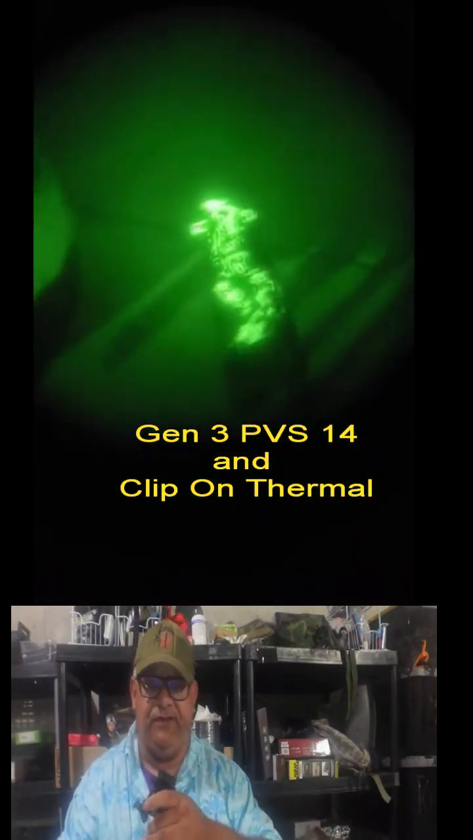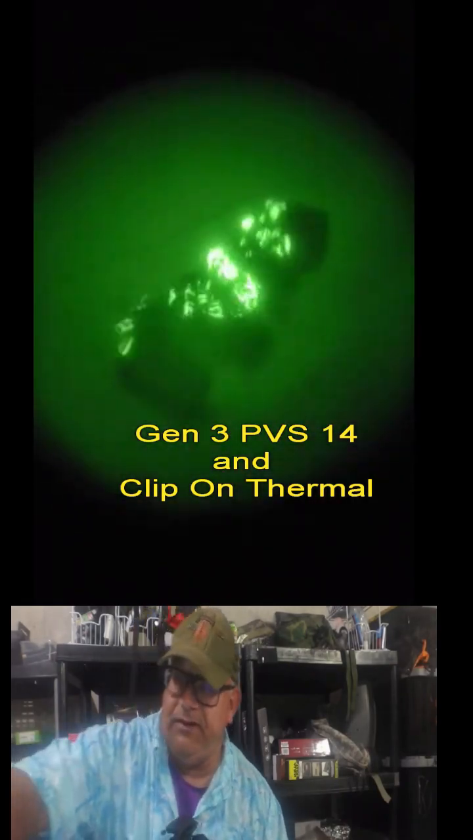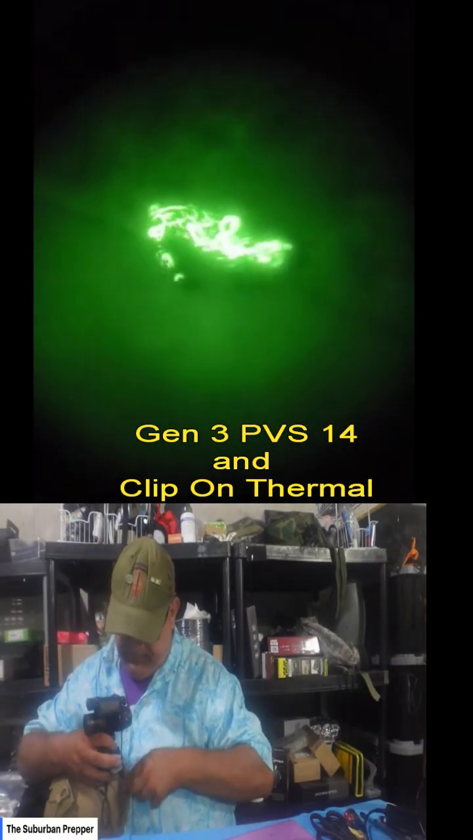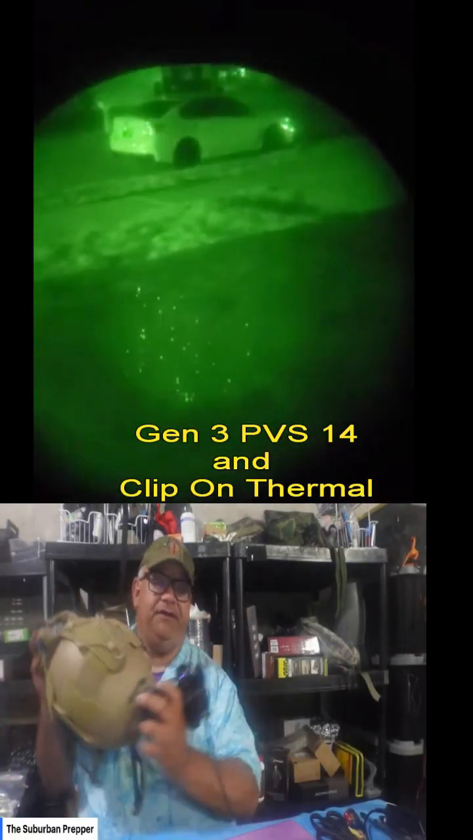So this is my PVS-14. I have it mounted for a helmet. As you can see right here, we're going to just show you how you do it. There we go. Get into place. And this is how it looks mounted on the helmet, okay?